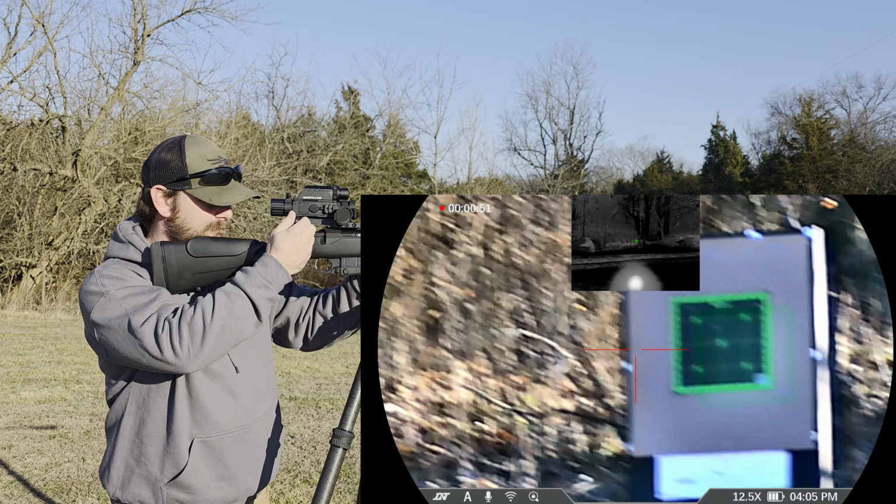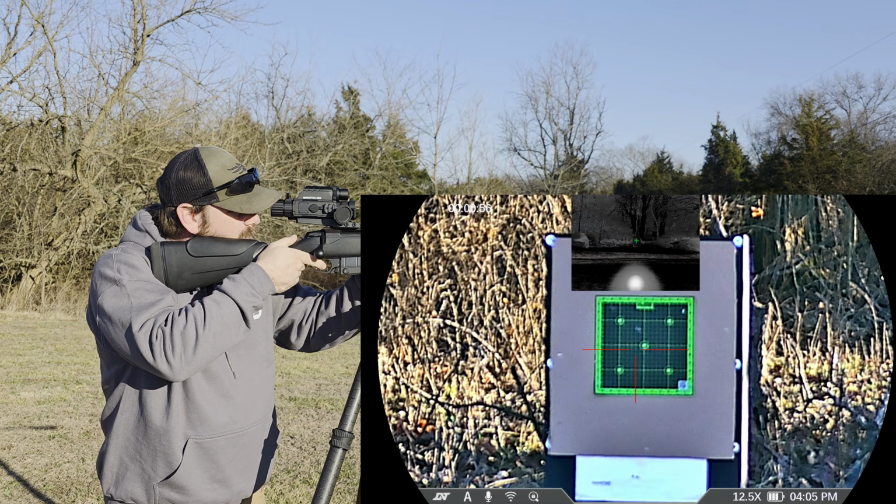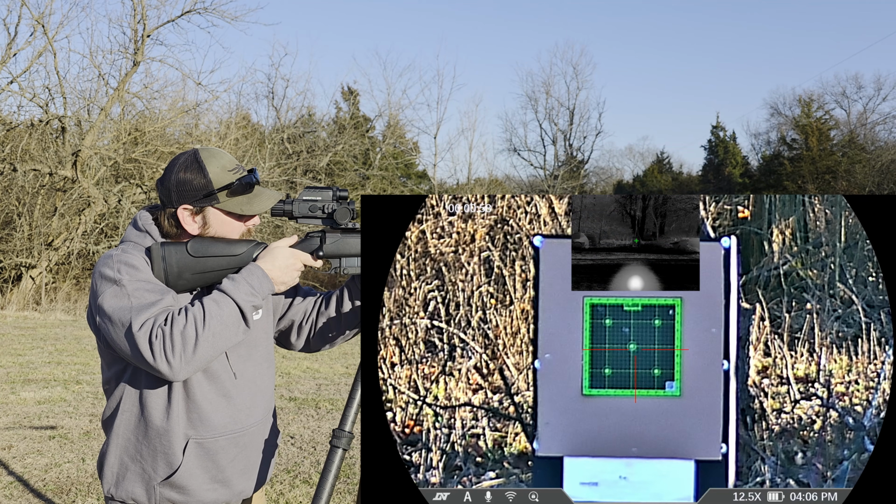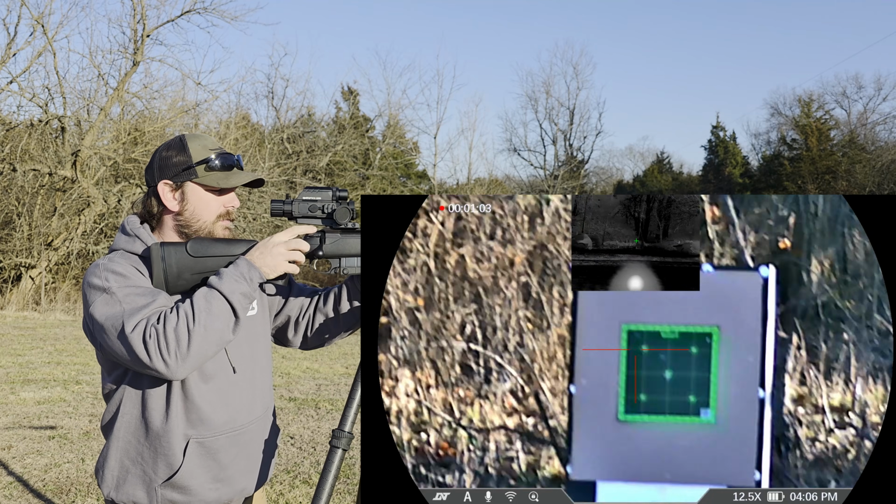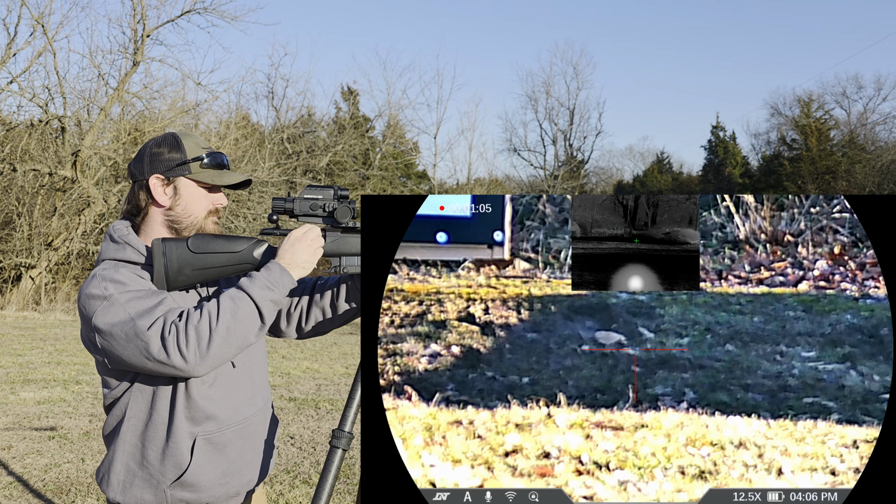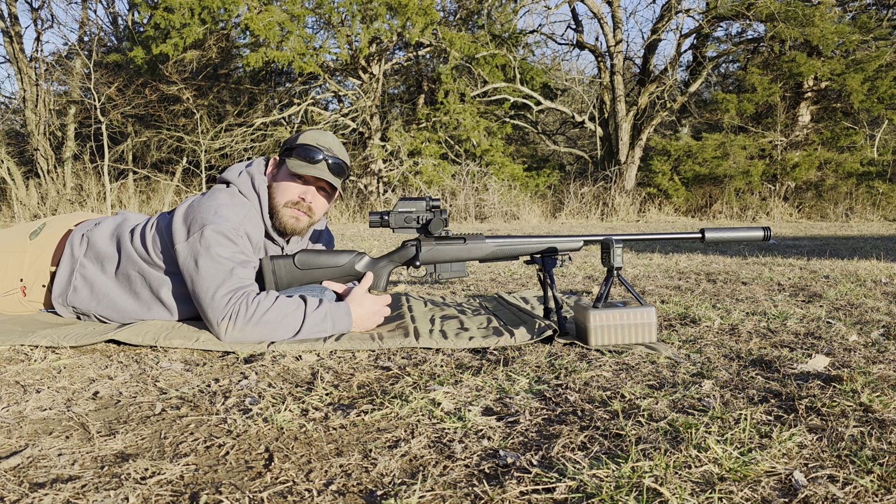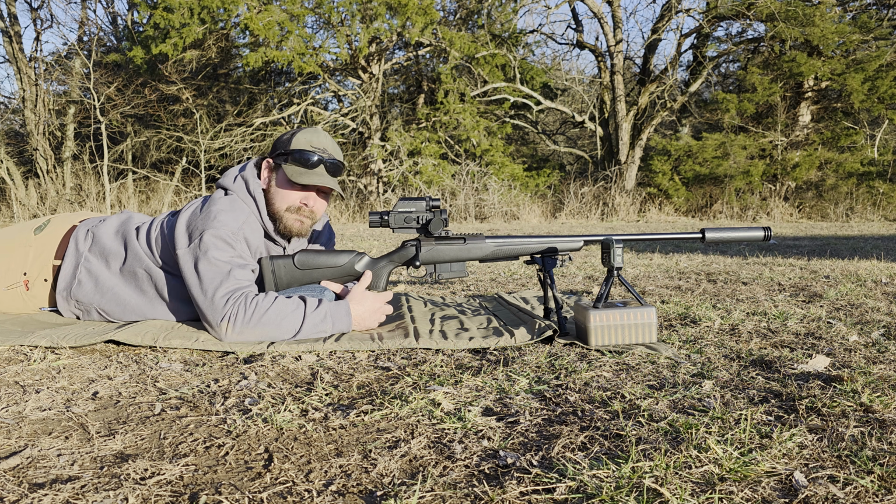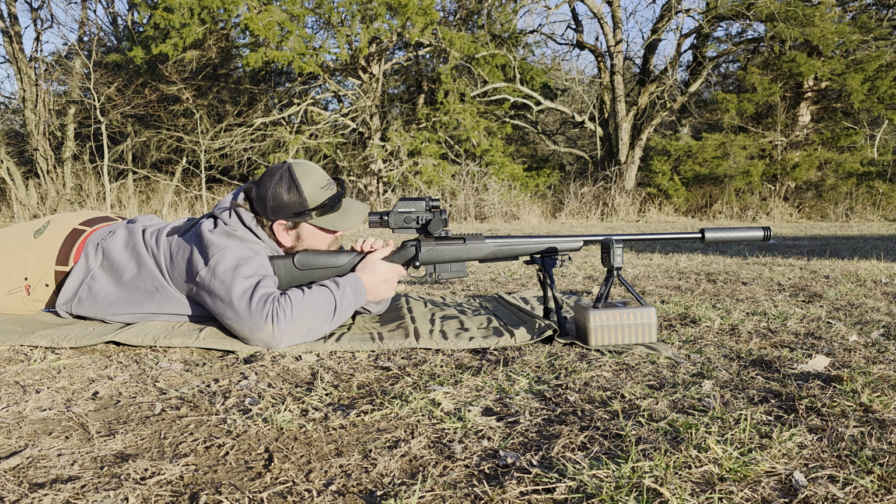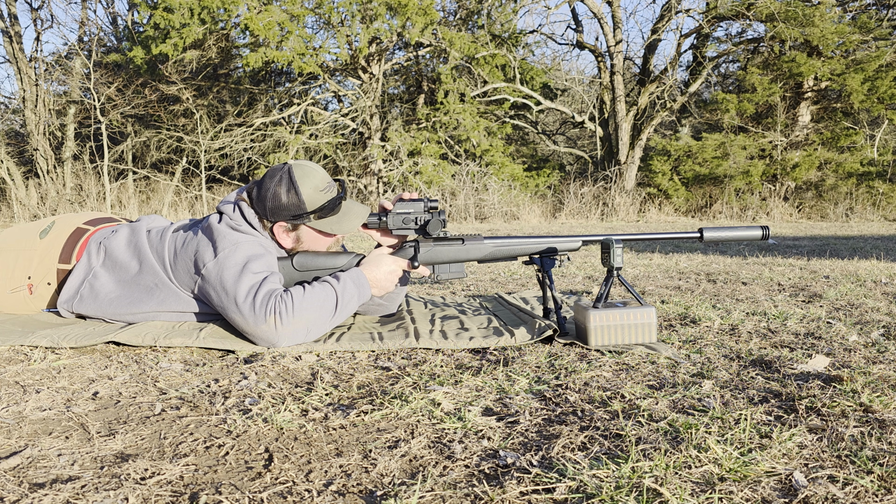I think it's on. Put one more in here. Yep, she's on. All right, guys, we moved back to 100 yards here to really fine tune this thing. I'm going to shoot and see what it does.